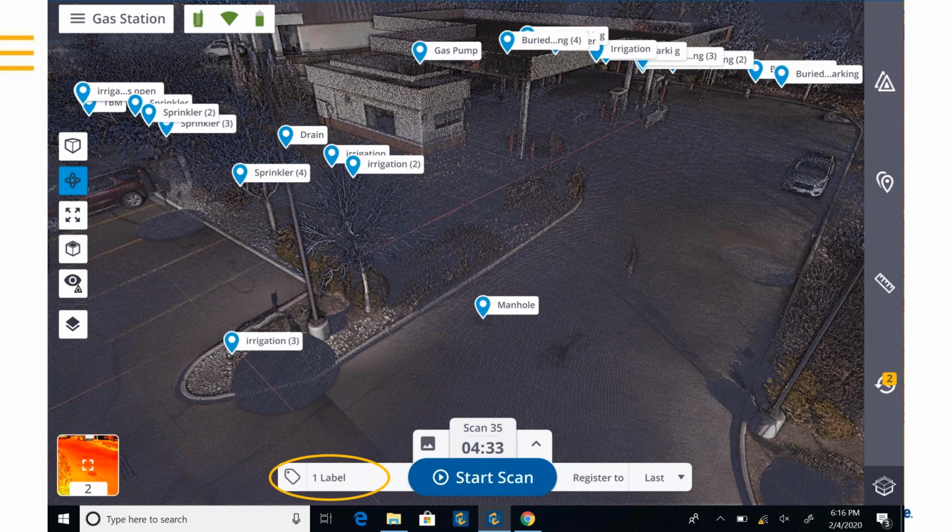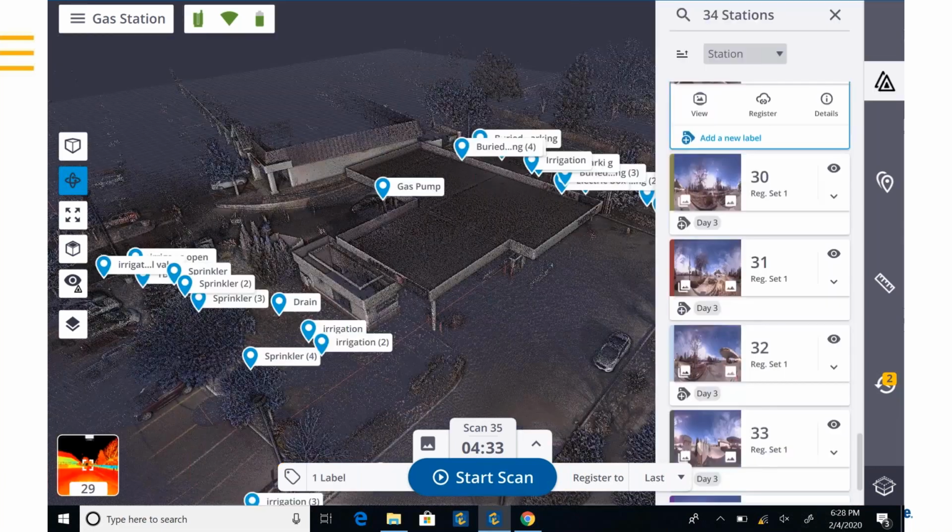If I want to add another label, I can just tap on that label icon and add a new label. And then if I look at the labels, this is the station view inside of Perspective. I can bring up each station and see information about that. And you'll notice that these have a tag on them that has a label right here, and it says day 3.